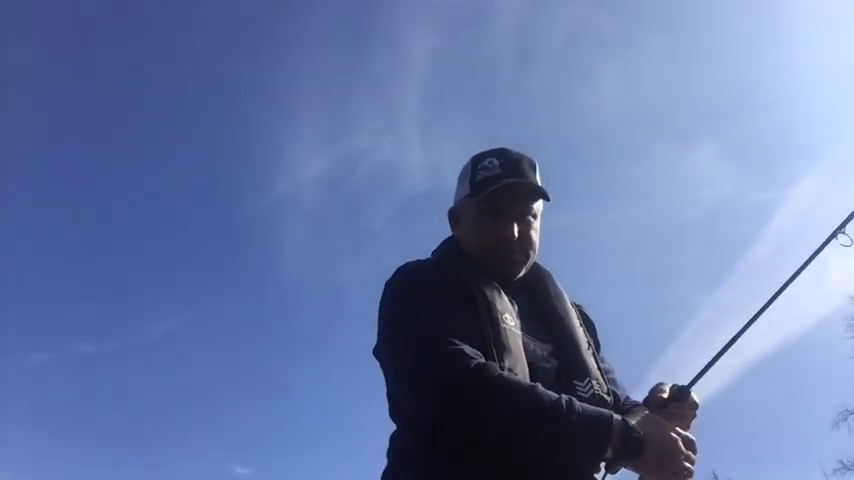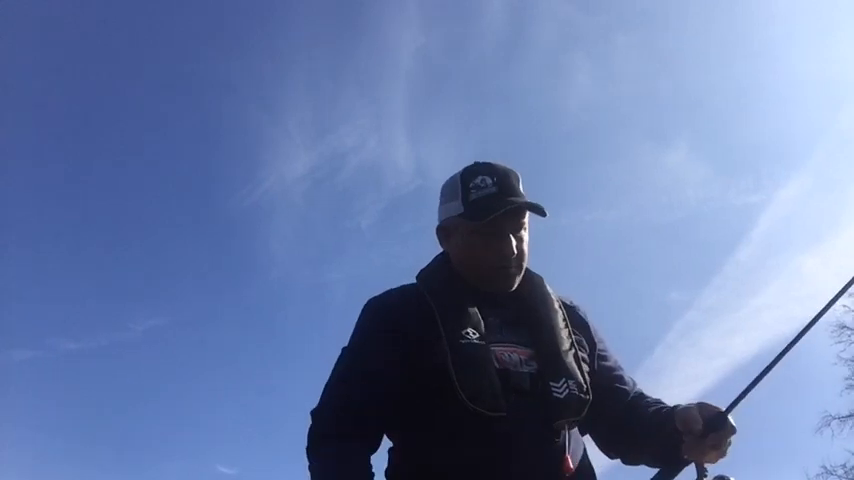Okay, I've got a little action down there right now. Yep, there we go. Okay, I should be getting pretty close to getting down there, getting in the middle of them. Hopefully we'll get us a big old slabosaurus here in a minute.